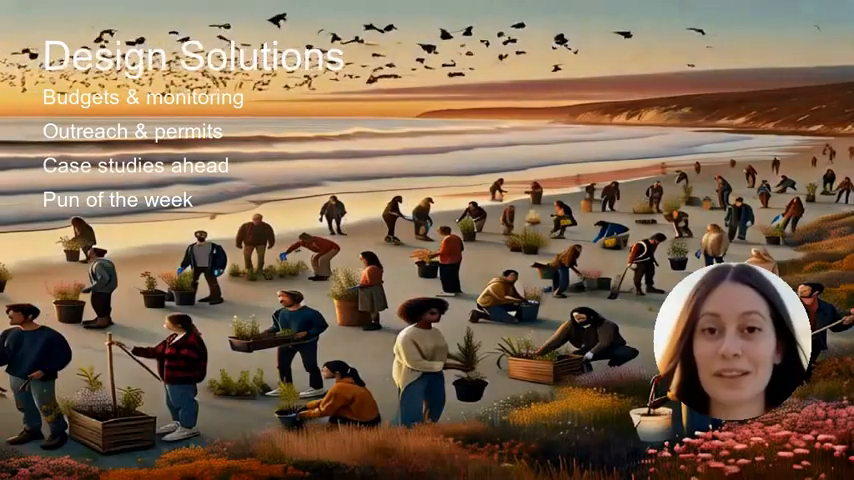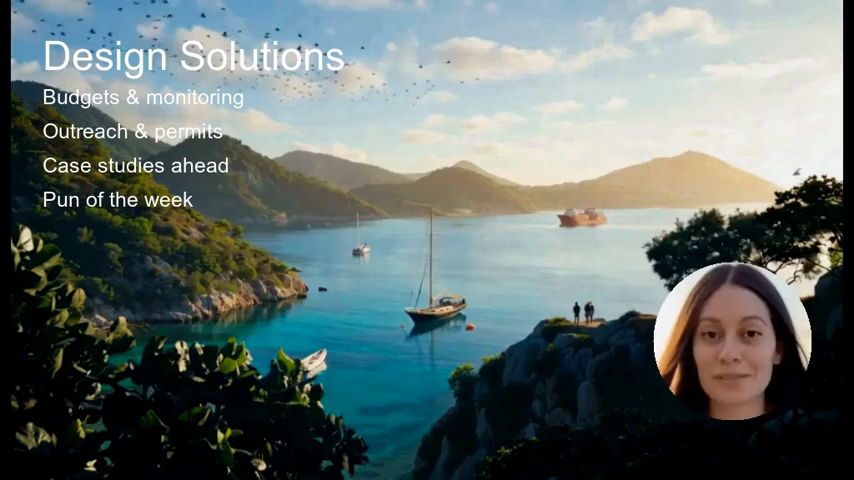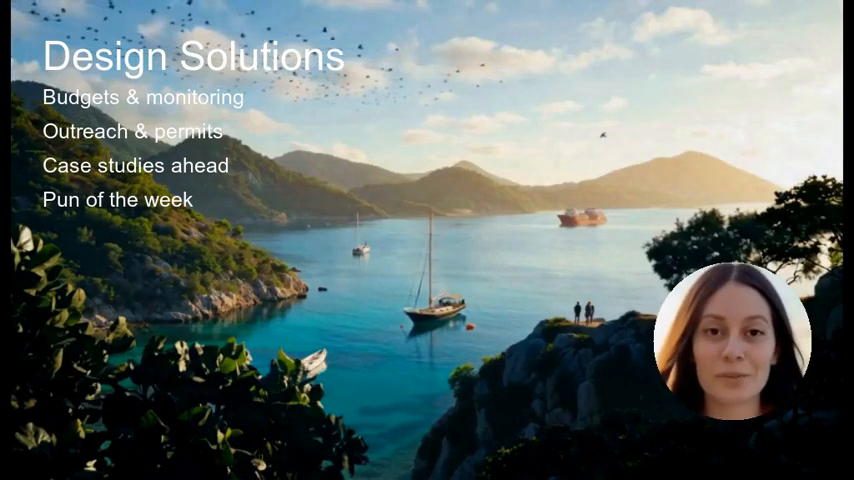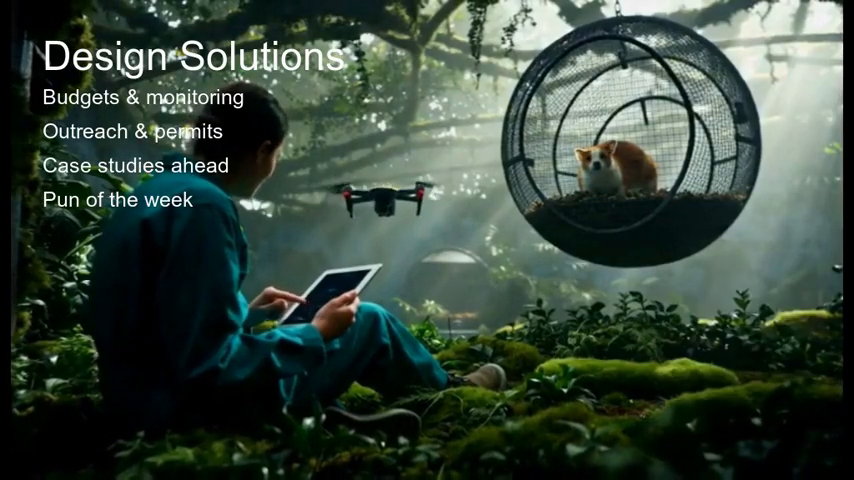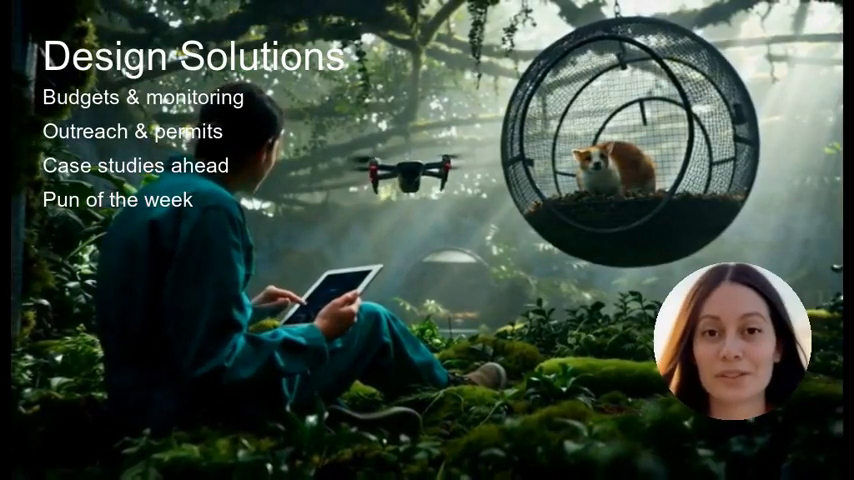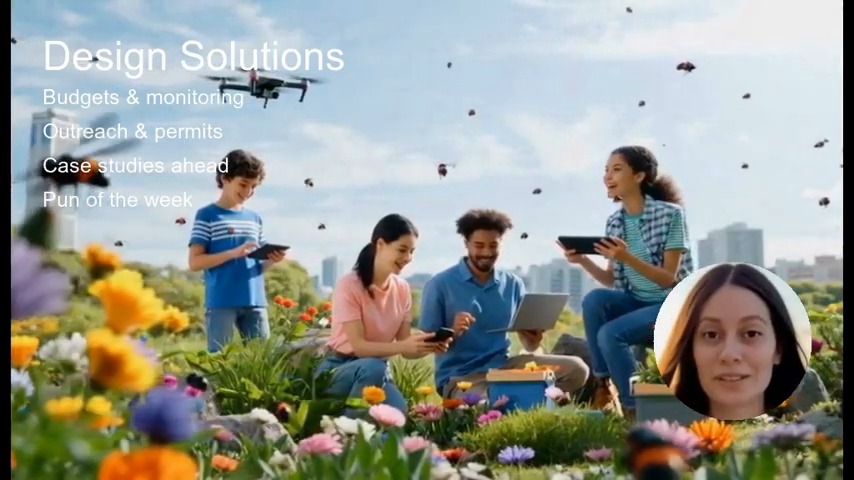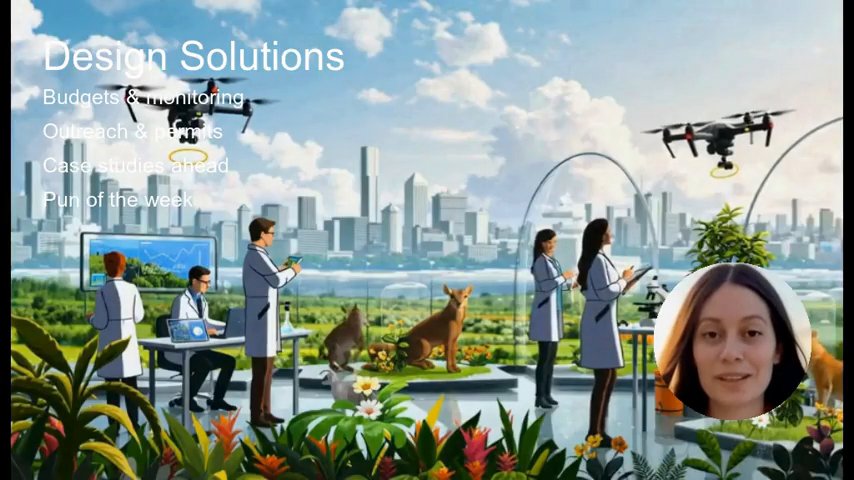Before we hand things back, let's pivot to real-world examples beyond Orkney. The ethical tension we've explored isn't hypothetical. It's playing out in New Zealand, Hawaii, Canada, and across Europe right now. We'll meet innovators building smart traps with facial recognition, drones spotting weeds, and citizen scientists who spotted a single hornet that saved a city from invasion.